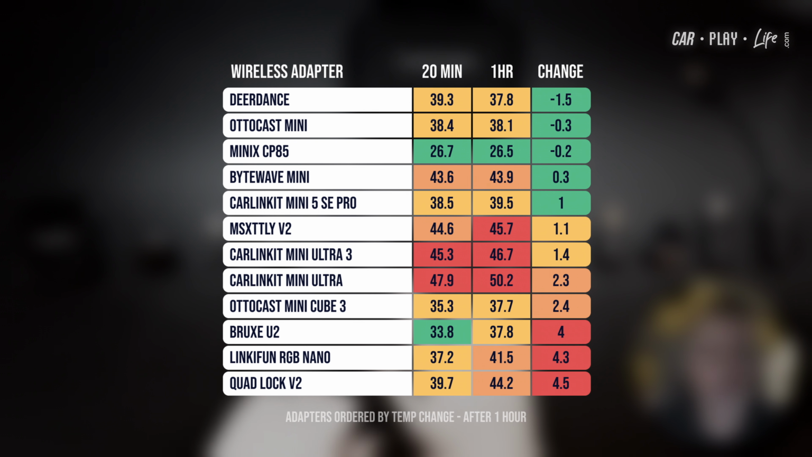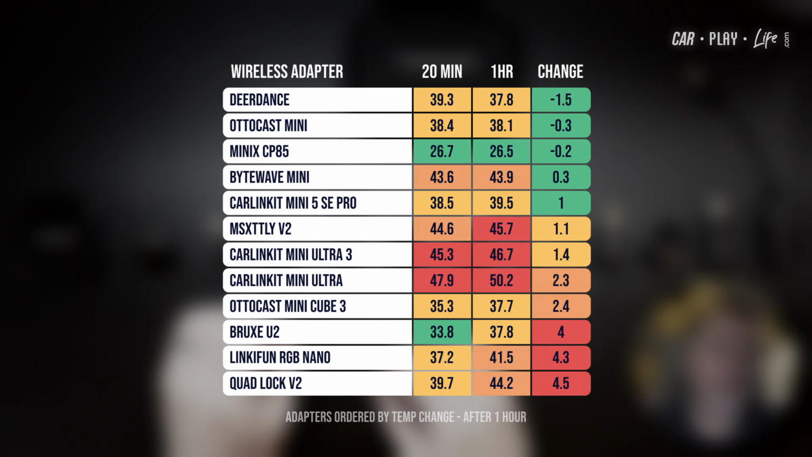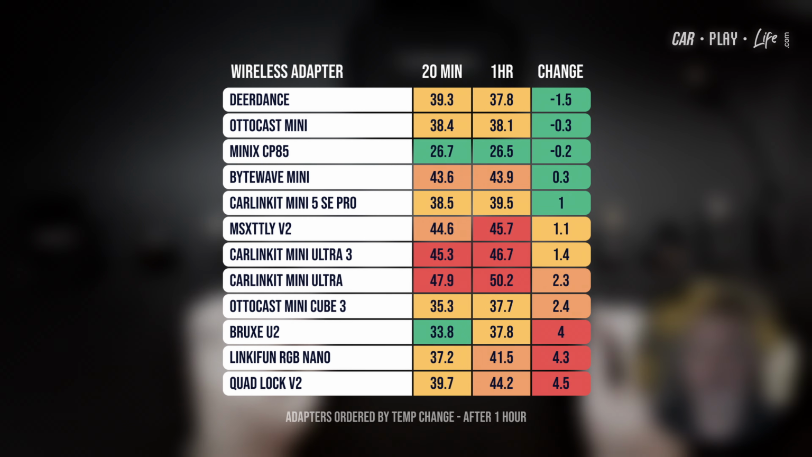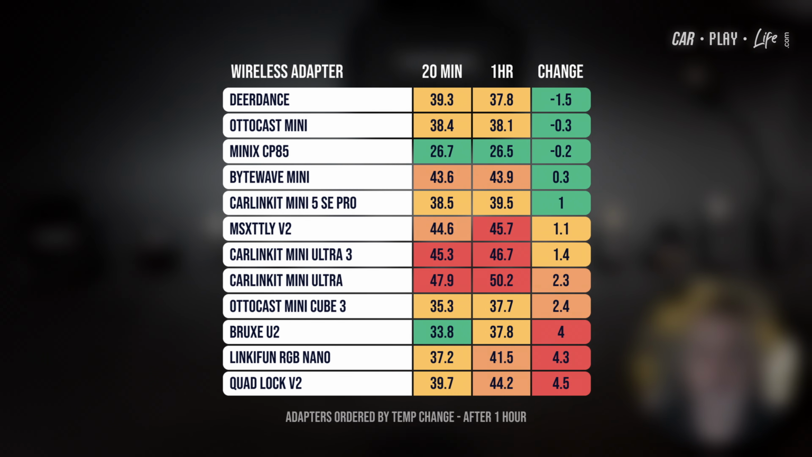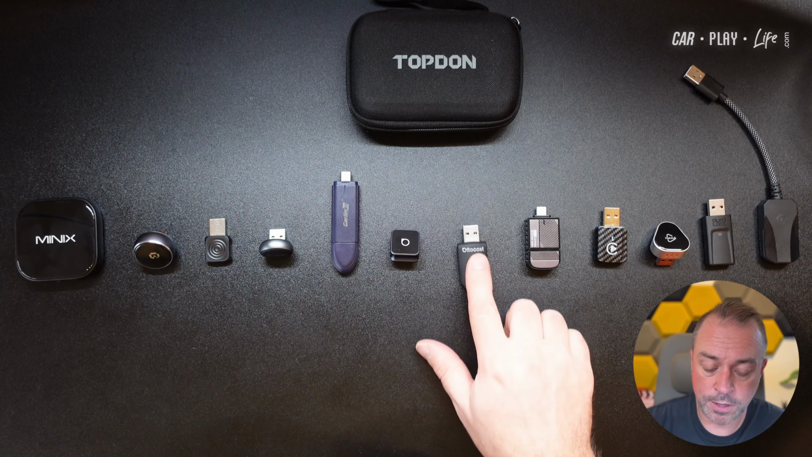The Mini Cube 3 and the Ultra 1, they did a little bit better, but still quite warm with a 2 degrees rise. The MSX TTLY and the Ultra 3 did a little bit better still, with only 1.1, 1.4 degrees in rise between idle and long term. But the ones that did the best, sometimes even going less temperature, so they were actually dissipating that heat quite well, was the CarLink Kit Mini, the Minix, the Deer Dance, and the Bytewave. So these four had very little creep in terms of their heat temperatures, meaning that they were able to dissipate that heat using their case design or the materials, or generally the efficiency of the chip inside was better too.